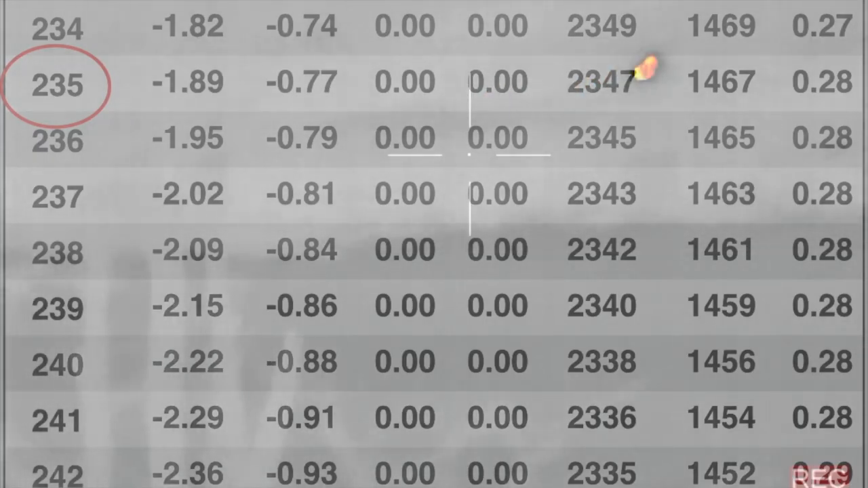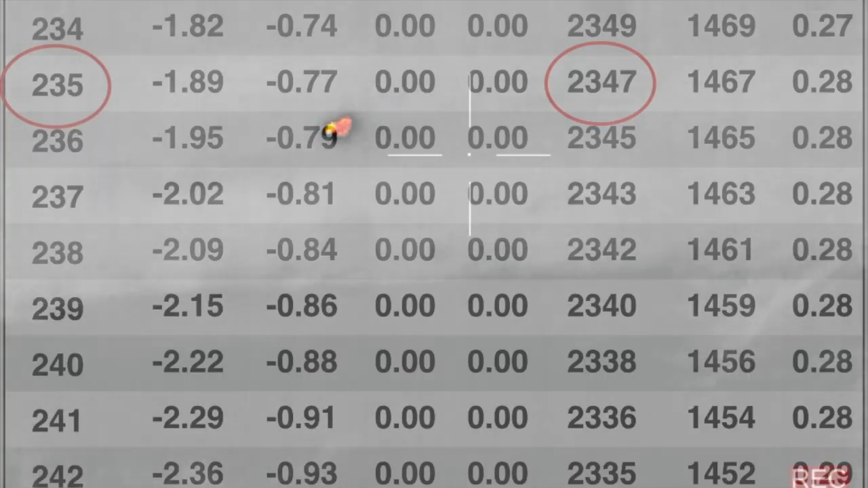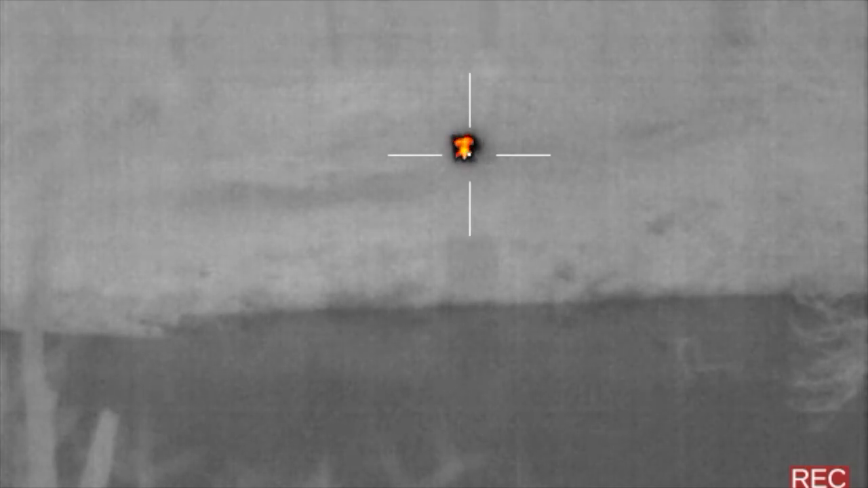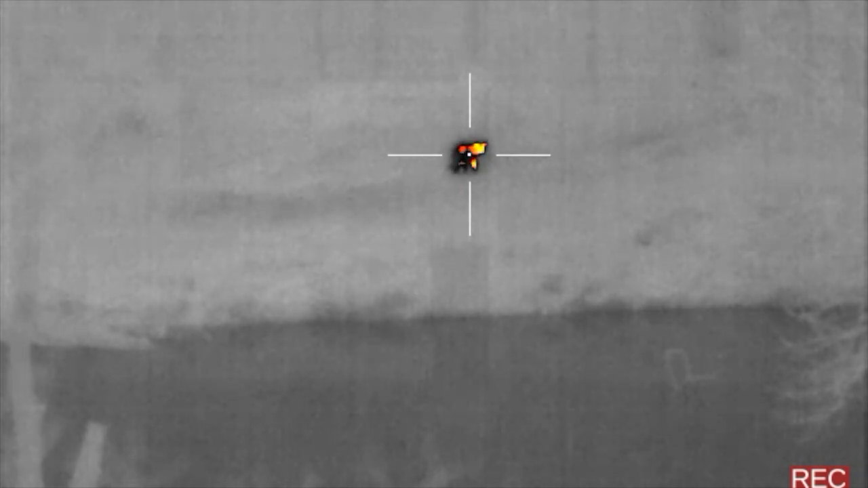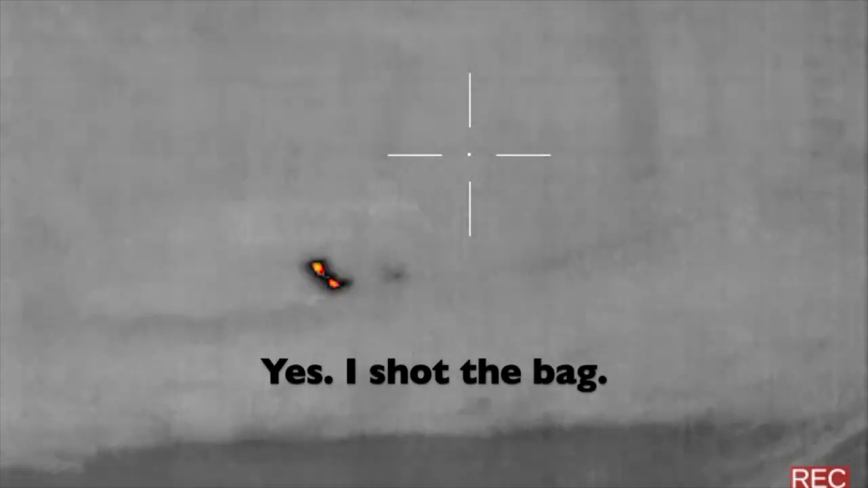I passed on a lot of coons, and finally one came out that I decided to shoot. At a distance of 235 yards, this high ballistic coefficient bullet would hit this raccoon at 2,347 feet per second, delivering 1,467 foot-pounds of energy. Because of the time and temperature, I did not recover him until the next morning. Unfortunately, I did not find him. Again, I've had mixed results with this bullet.